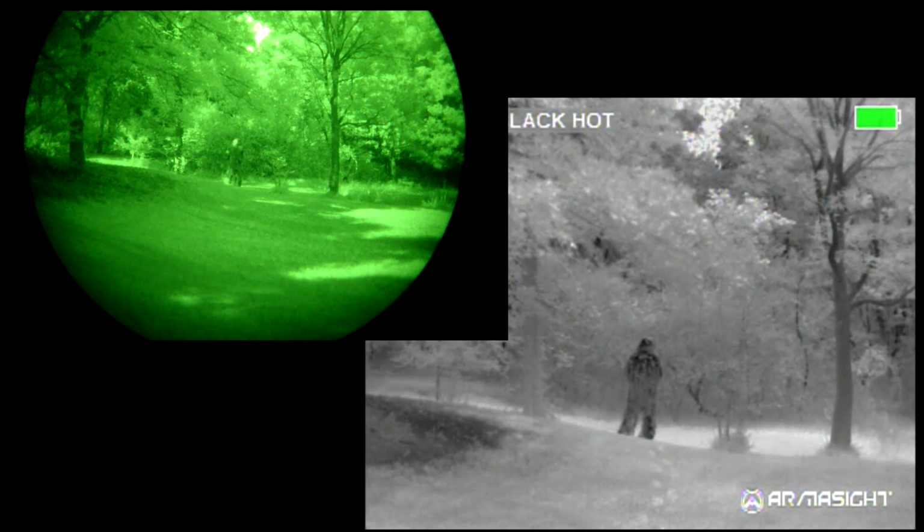Here I am at 50 yards. If you noticed in the thermal, you can actually see my footprint in the grass where I've forced it down. So you can actually track. I was really surprised at that. And you've seen in some of the video here, my right knee looks cold. That's where I was kneeling down and talking to the camera, and it got damp in the grass.